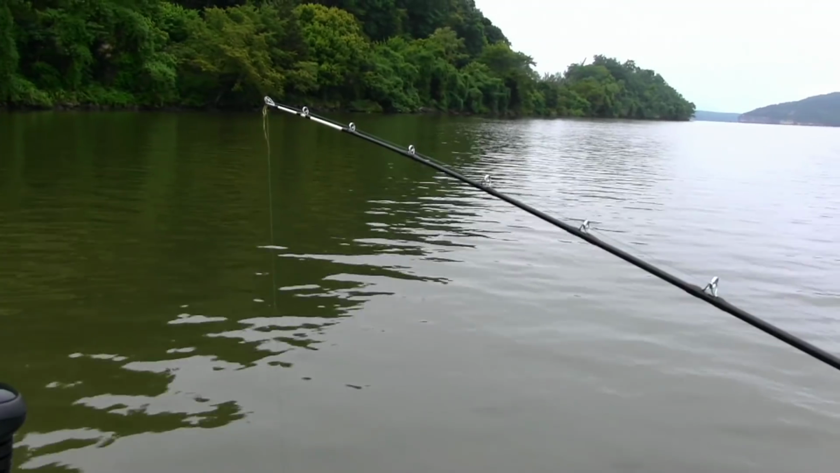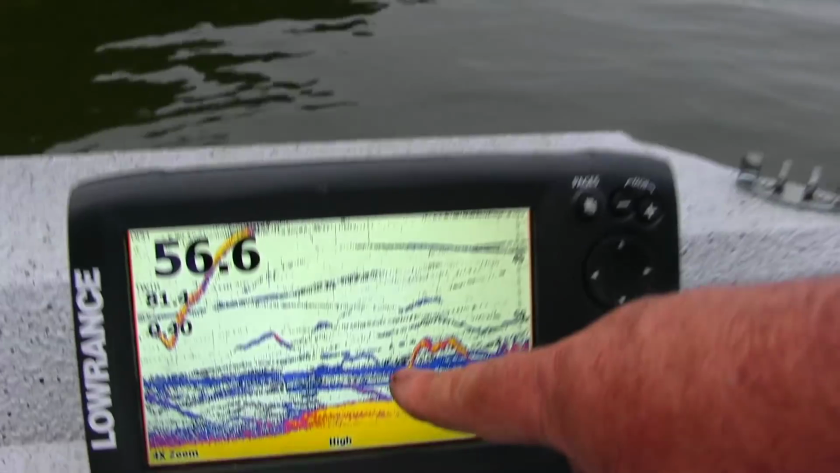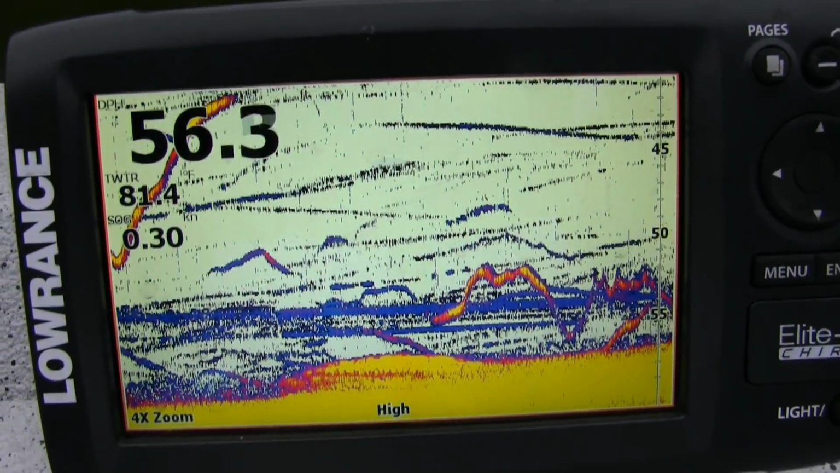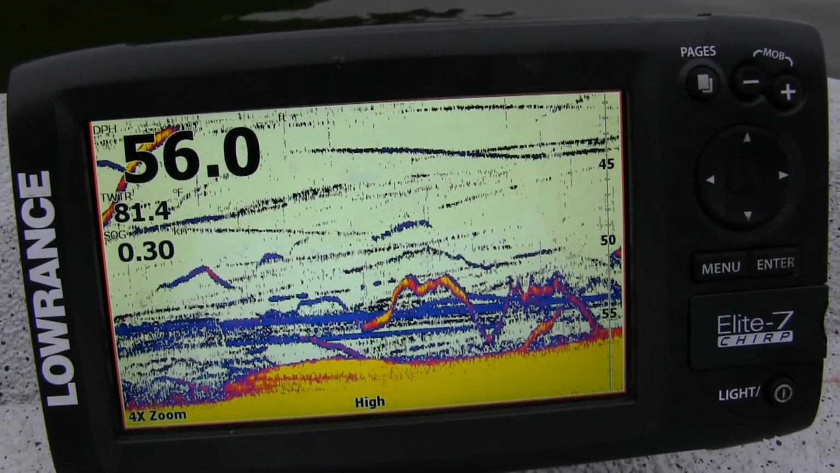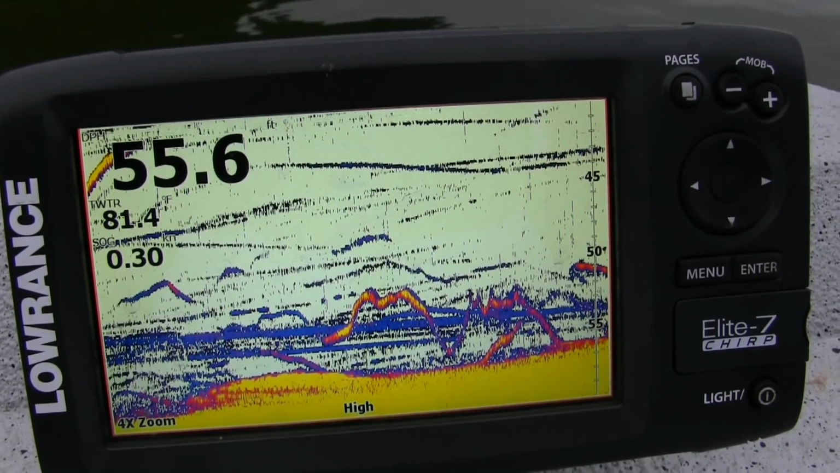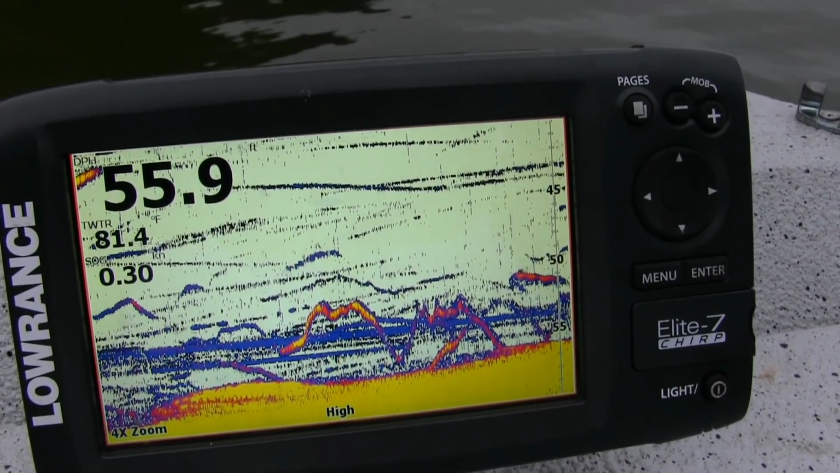Look here, I'm getting a bite on this already. And you can see where he come up in the line. You know, the blue line coming across here is my bait. And you can see him in there fiddling with it right now. They come up, they get a little interest in it, and then they go back down. But other times they'll hit it and go with it. Sometimes you can even call when that fish is going to hit.